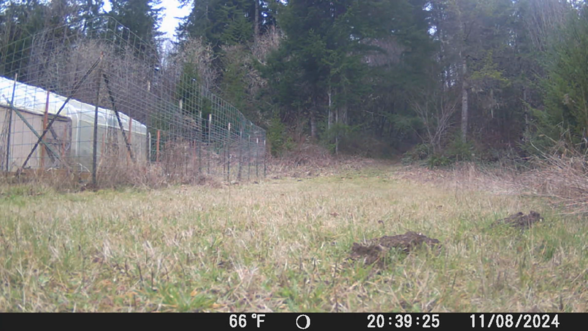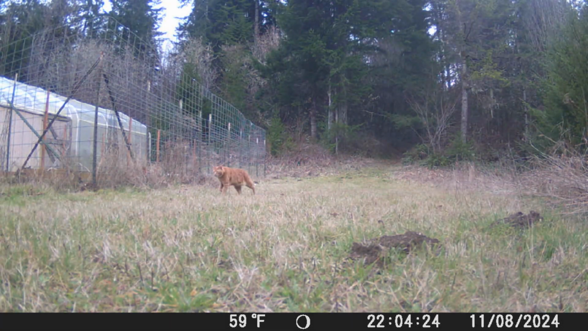But it's kind of nice to have the extra cats outside. It's kept the rodent population down quite a bit, because out living in the woods, you'll get them in your garage or your trash cans or whatever, and these cats do a good job keeping it down. Yep, catching him again there.